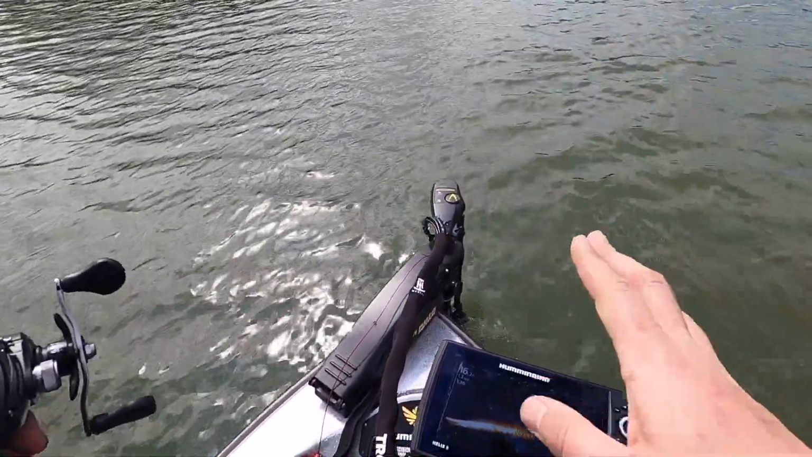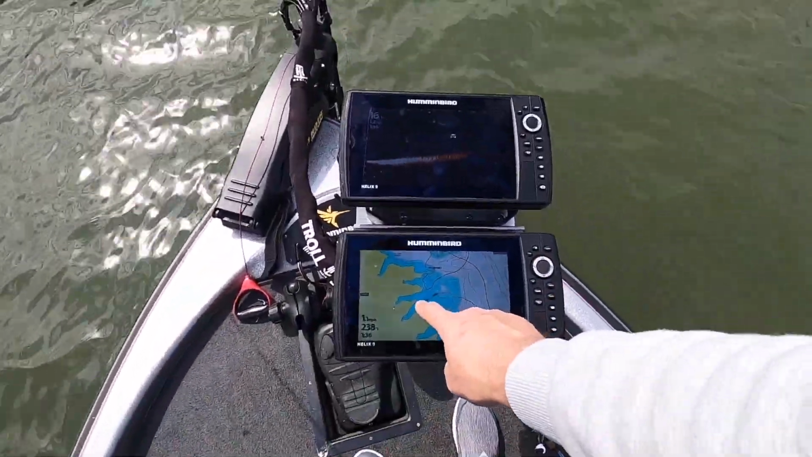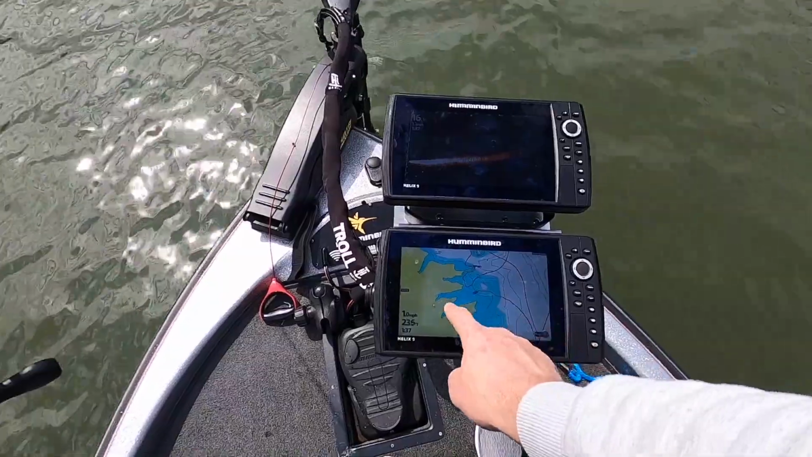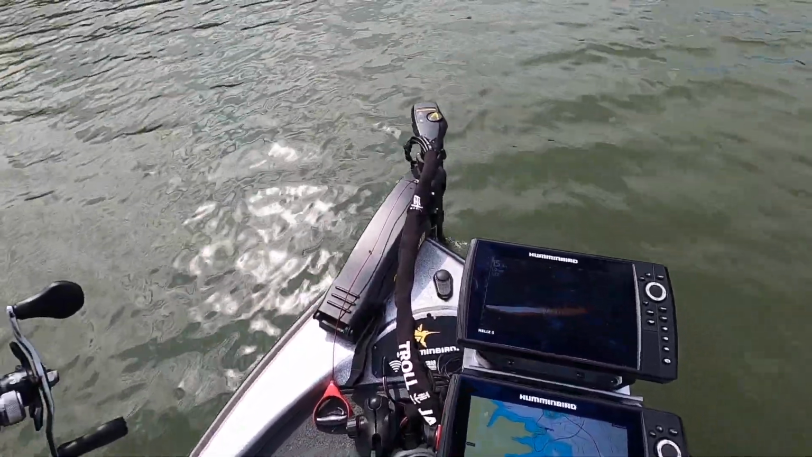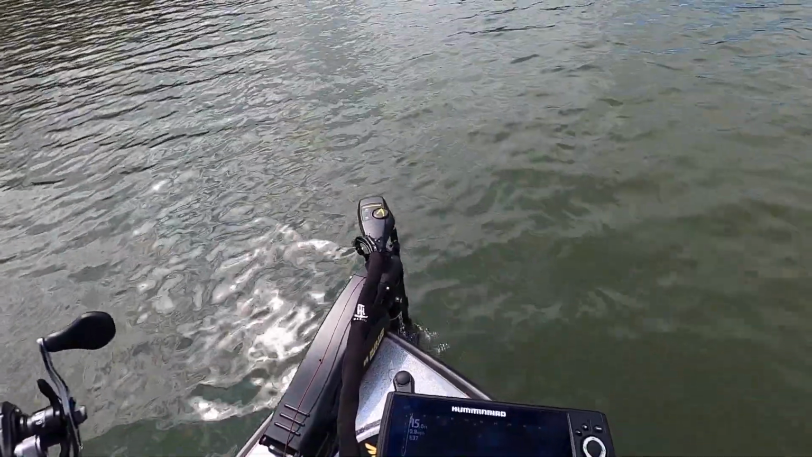But I'm going to go towards the second point right here. You can see on the map where I'm going, right to that second point. So this is a main point, this is a secondary point, kind of a third and fourth point over there. But let's ease on up and see what happens.